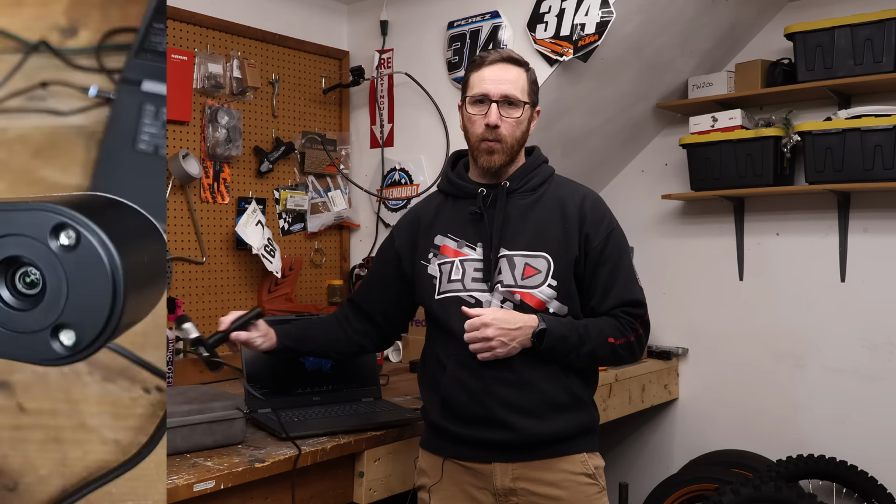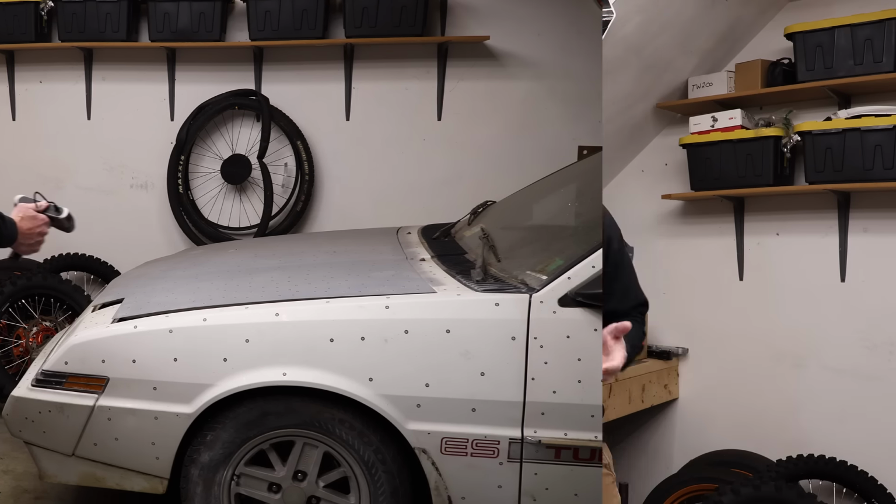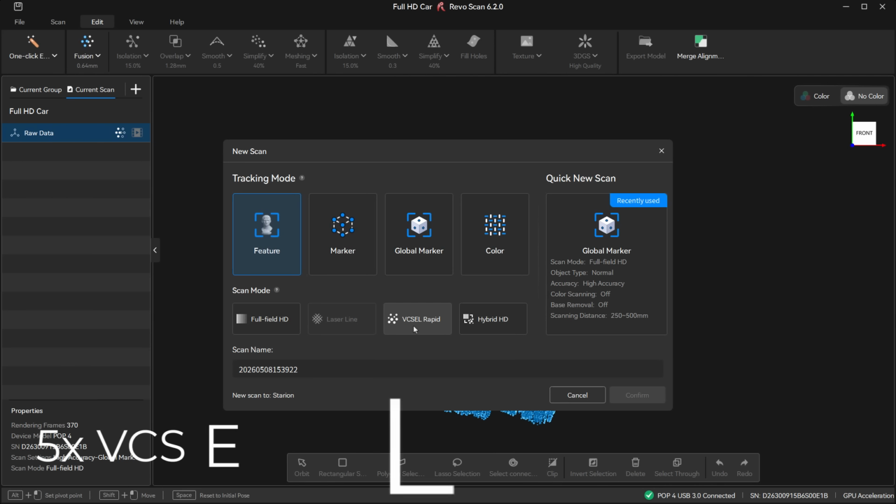This is an important thing to consider because as you're scanning larger objects, you'll gravitate more toward the VCSEL mode because you can be further away. You're going to get less accurate scans, so it's like 0.2 millimeters if you're as far away as you can be and still in the good range. And you're not going to be able to use markers. What you can do is, like I did on the car here, take things like little pieces of clay, little pieces of tape, stick them on the object and create unique features that you can then pull out later.